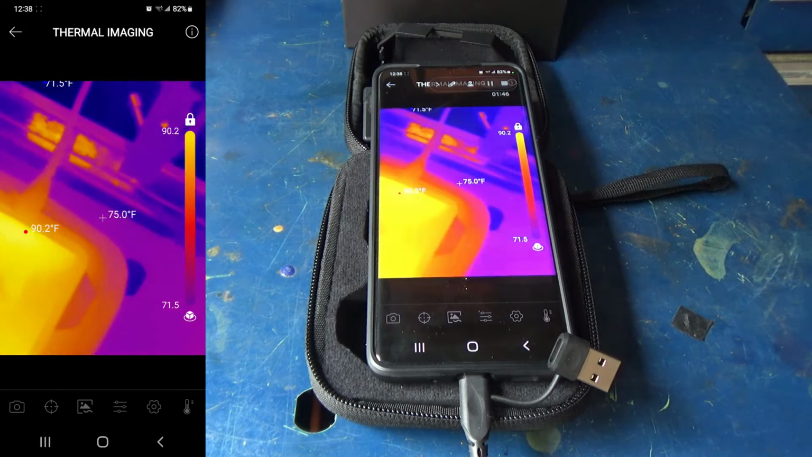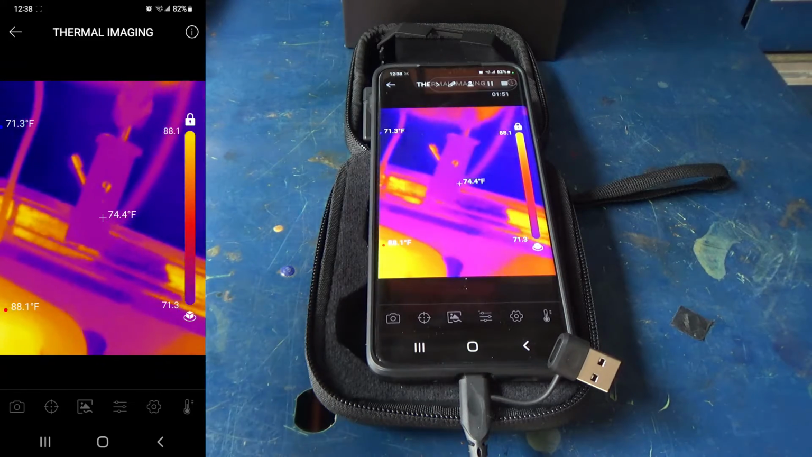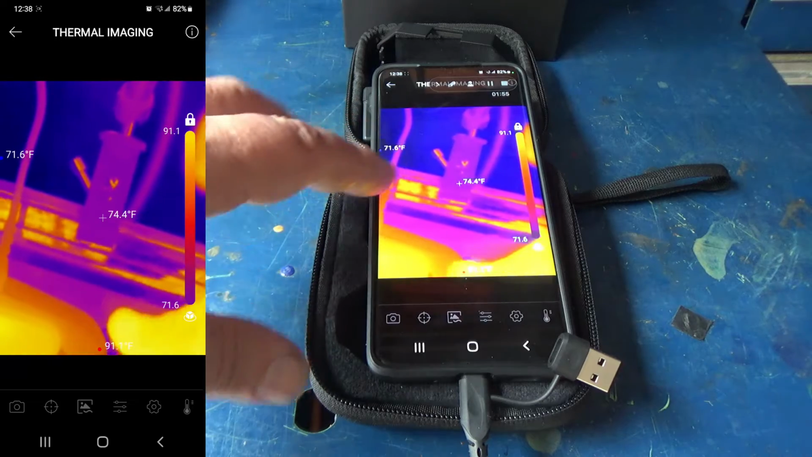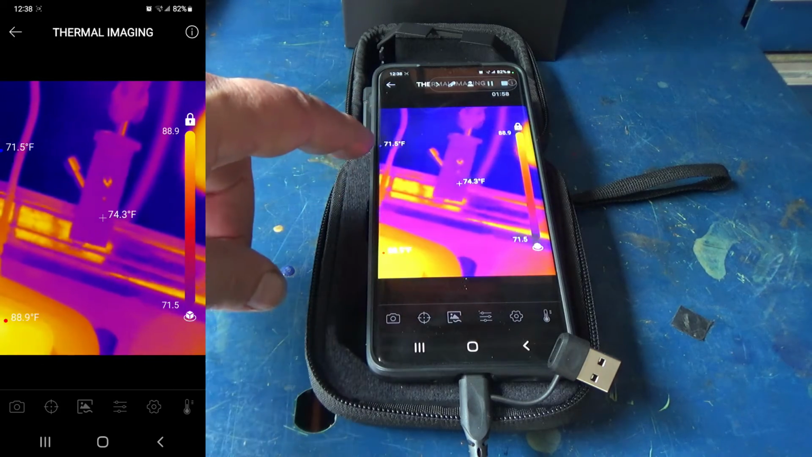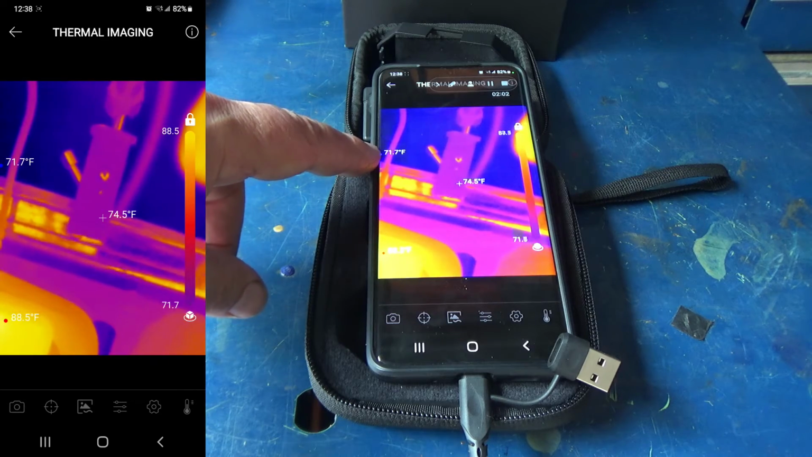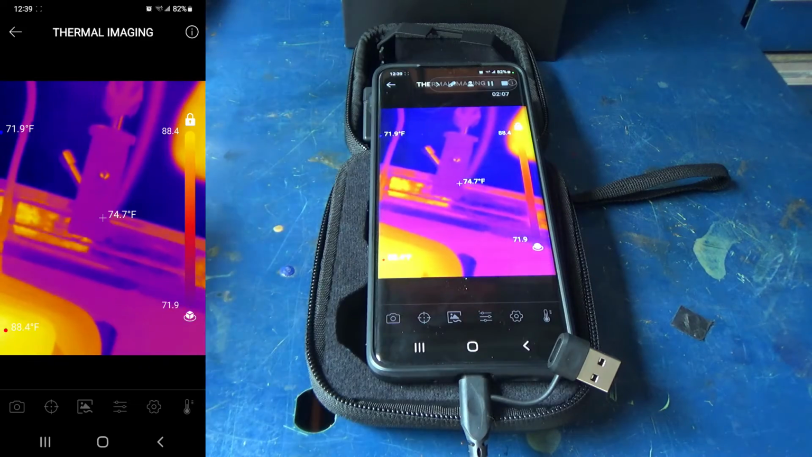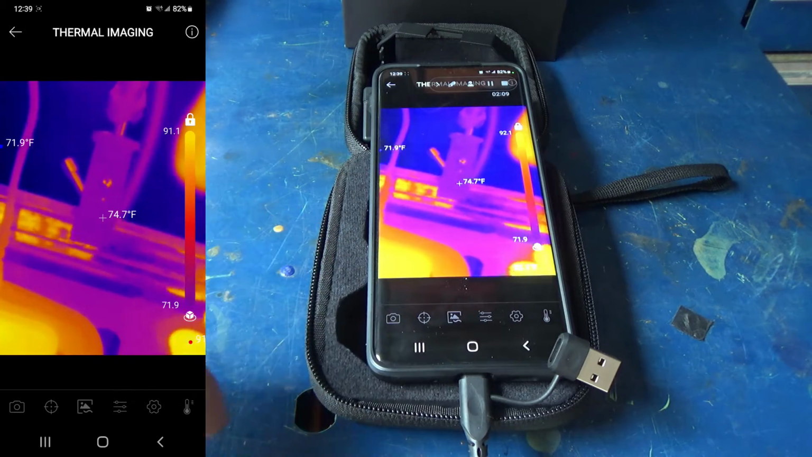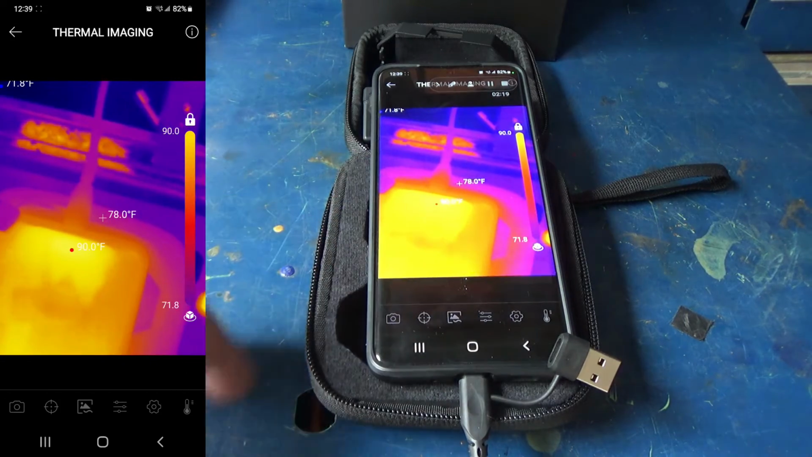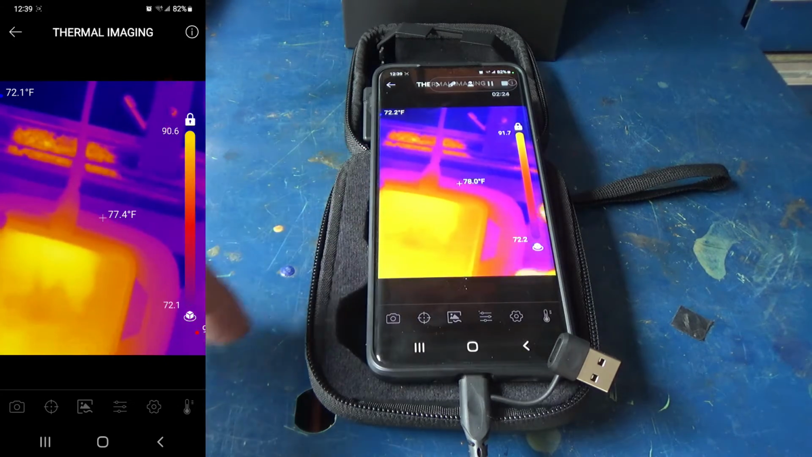So let me show you what a circuit board looks like. But this can be used for anything that you want to see basically a difference in temperature. Now you can see that it's got all your common features. So you've got your lowest. If you look right here at the 71.6, that's the lowest temperature that it's seeing right here, and then 74.6, or actually 88.9. It's kind of going off screen. About 91, 92 degrees, depending on where it hits it at, is the hottest.